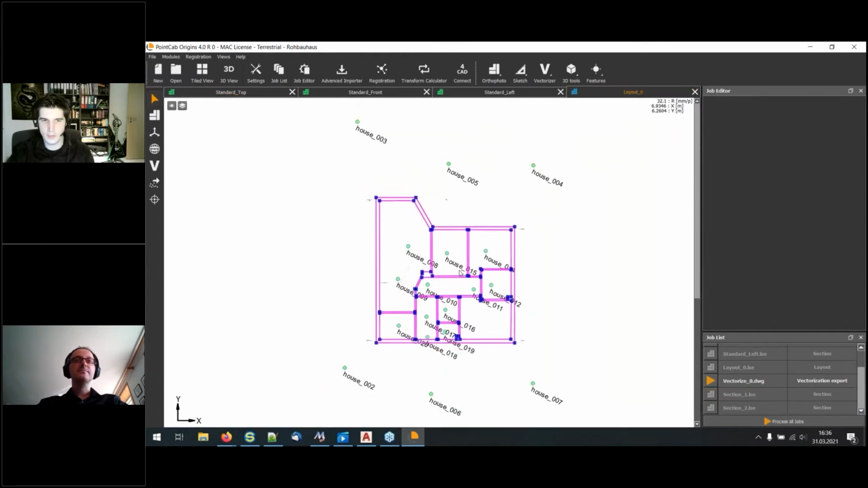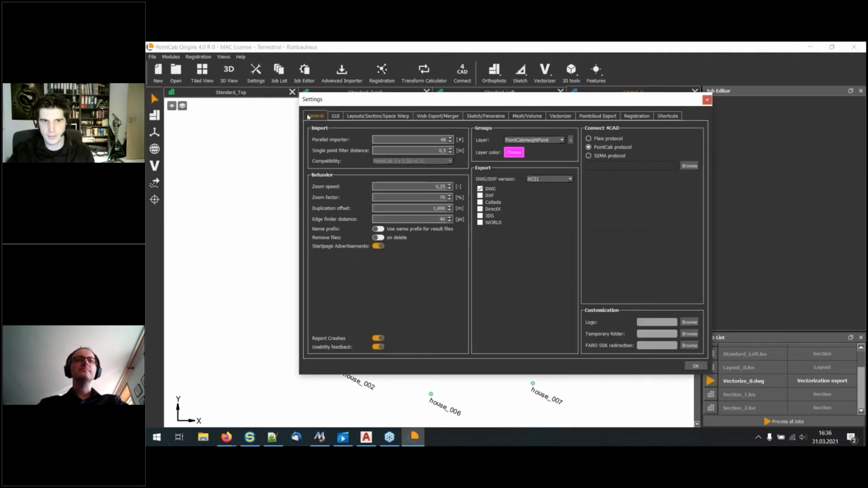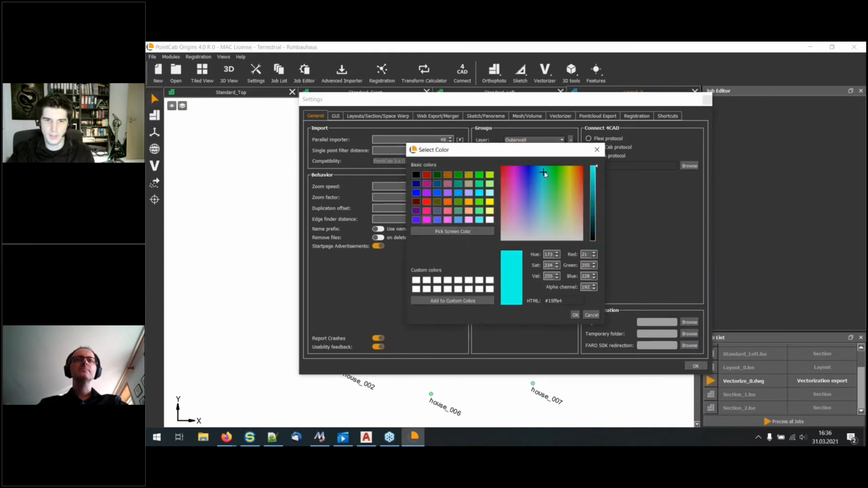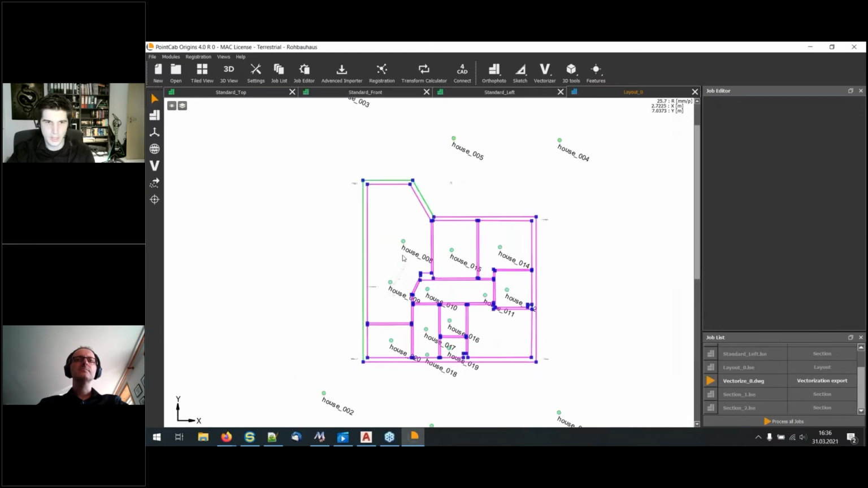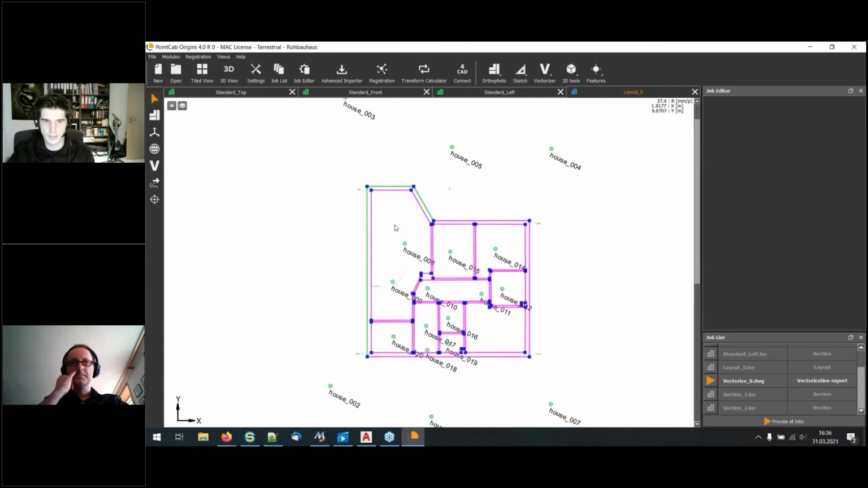We are able to set our own colors for height points and for vectorizer lines. Let's go to the settings, to the general tab, and here you see groups. For example, I use the outer wall layer, so I select this, and then I can set the color myself. Let's do this in green, for example. I click OK, OK, and then the vectorizer lines are green. And this will work for 3D points as well.